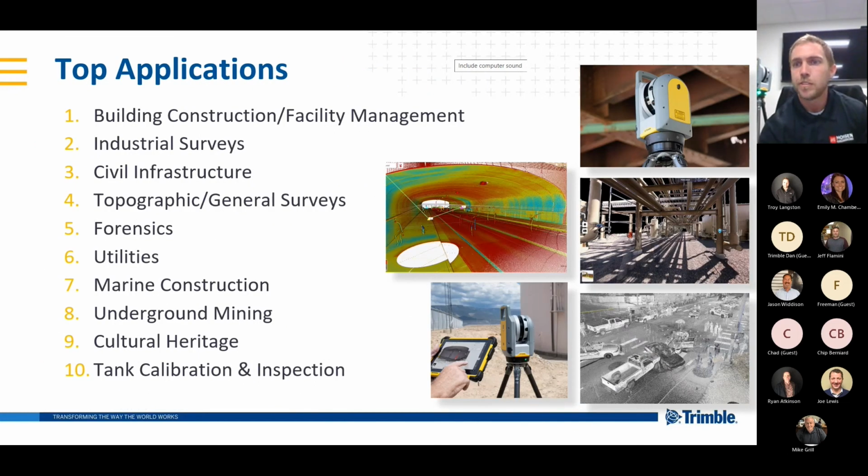Okay, here's just a brief look at some of the top applications that are using the scanner successfully. I'm sure that list could go on and on, but here's just 10 for you guys to take a look at. And I believe most of our customers are going to be building construction, topographic surveys, utilities, and things like that.